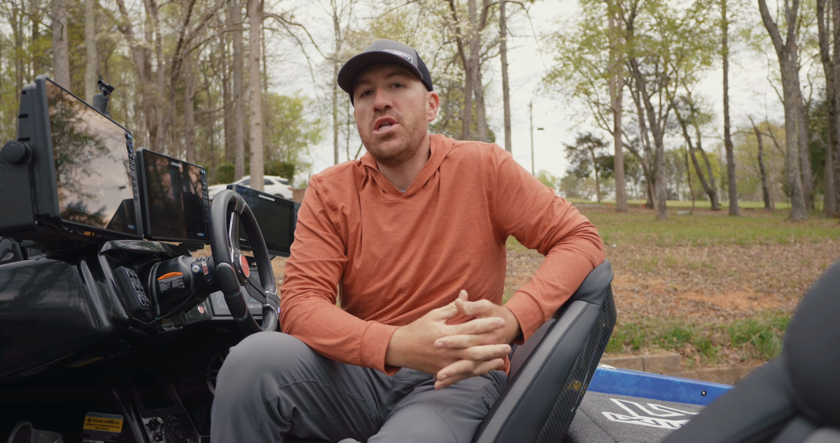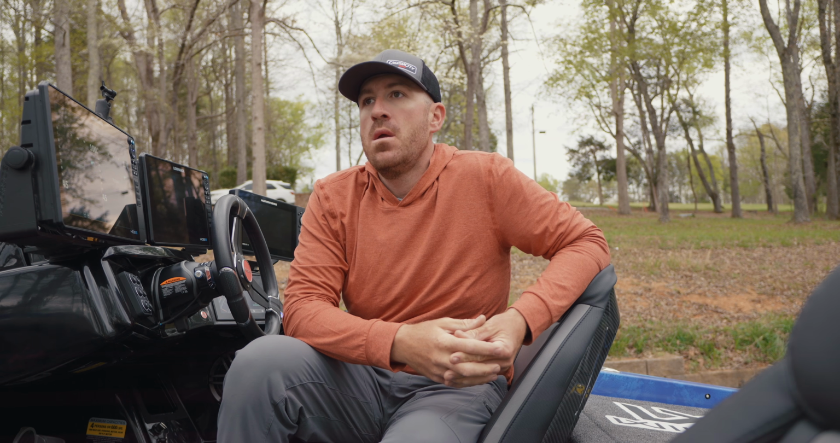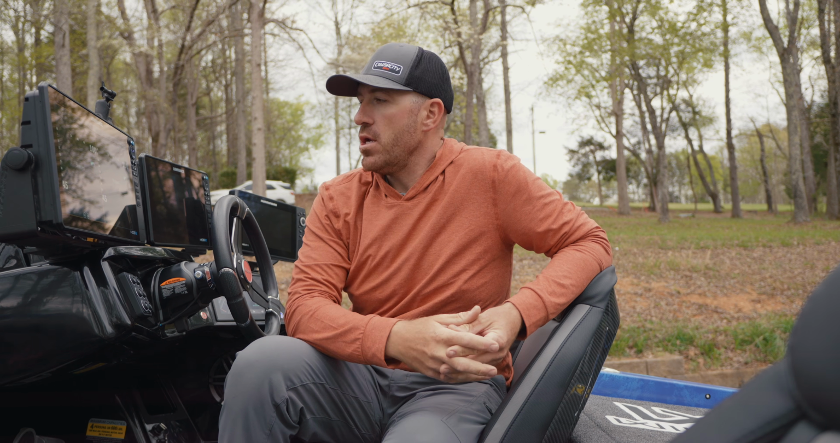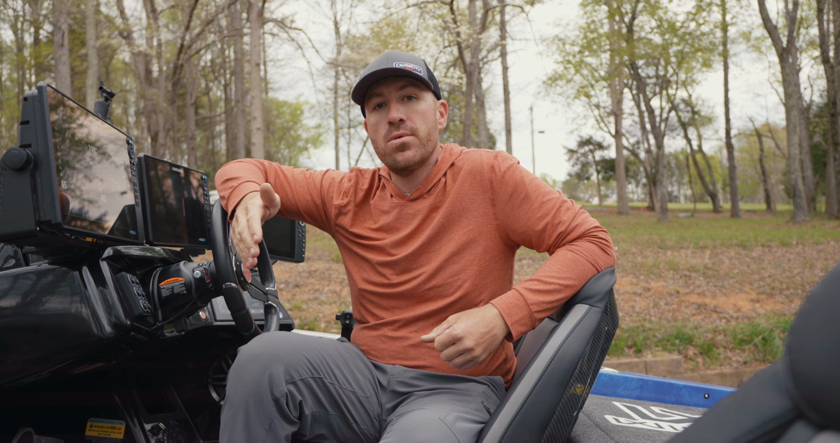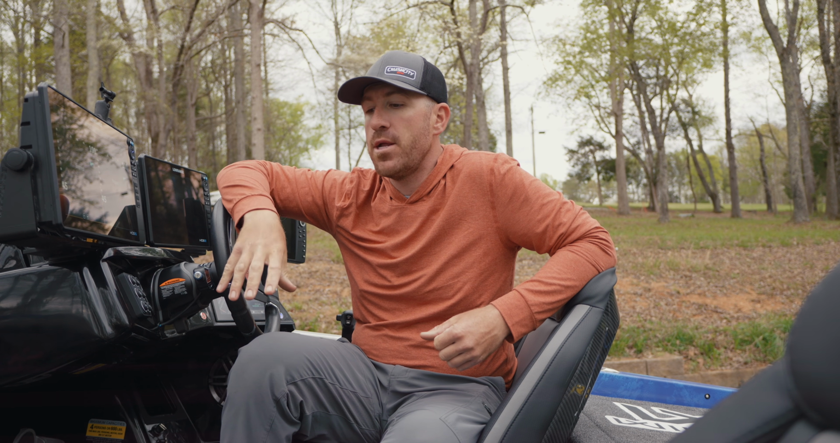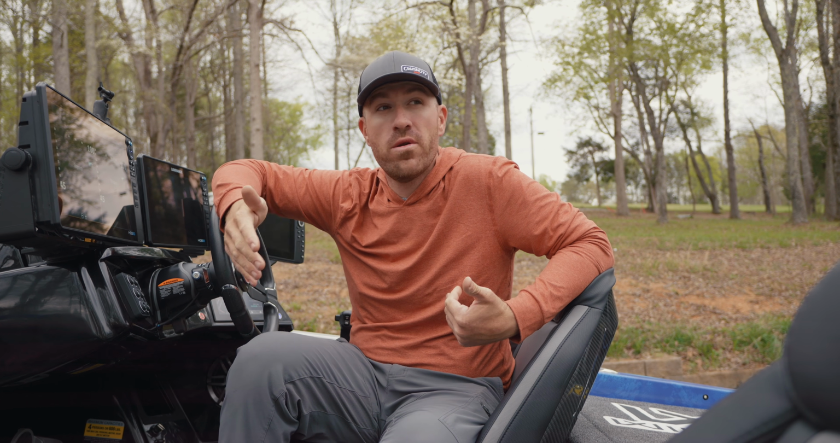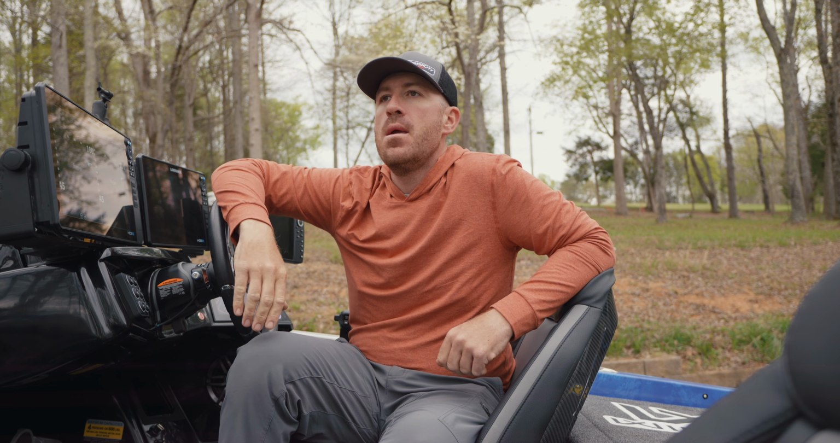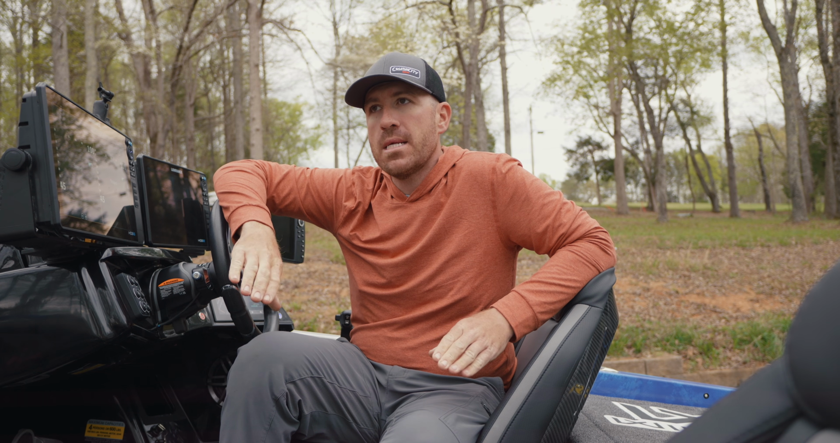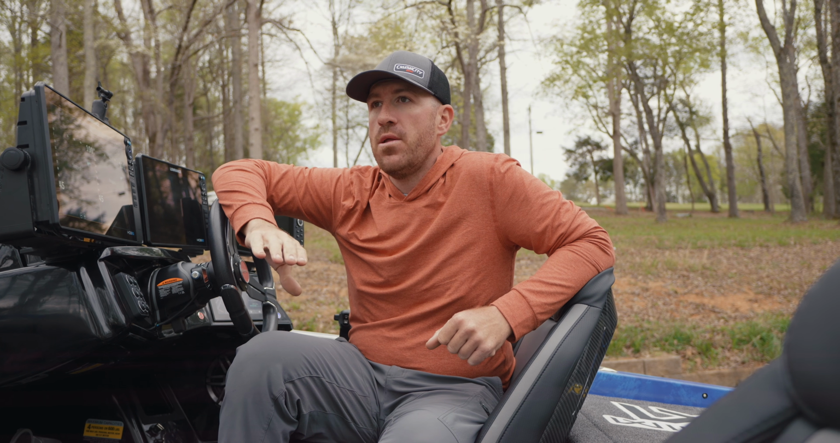The big issue that you're going to run into if you decide to run this system is you're going to have interference. So when you're running both of those transducers on the back, you will not be able to have a very clear image on your side imaging over here on your right hand side. So you sort of got to pick one or the other to really get the most out of the product, I would say.